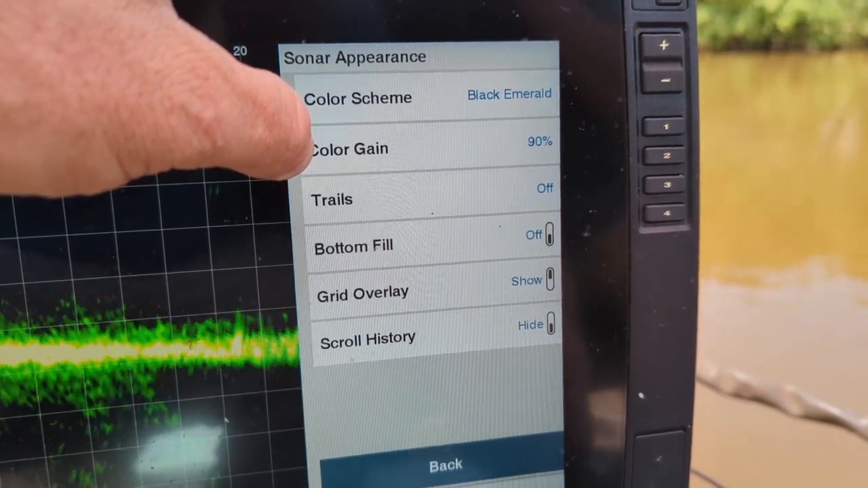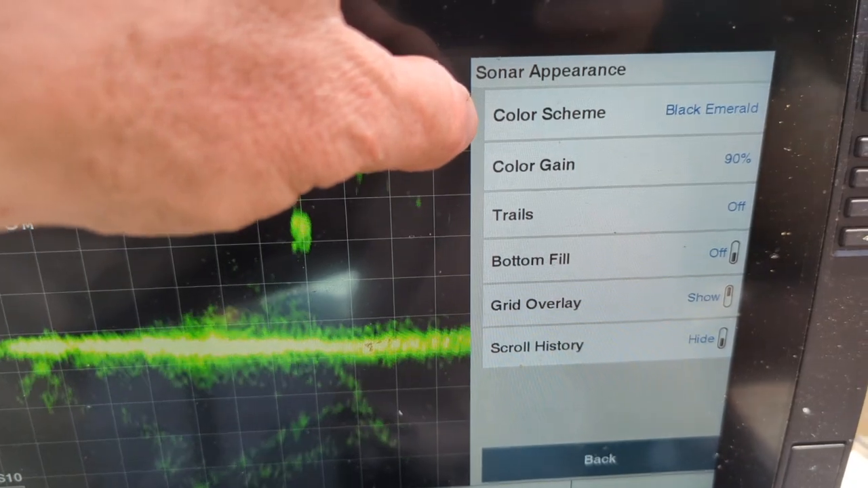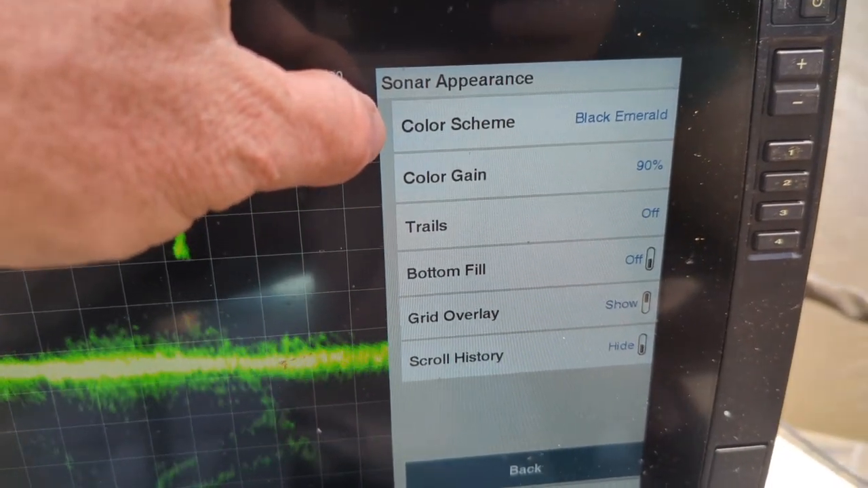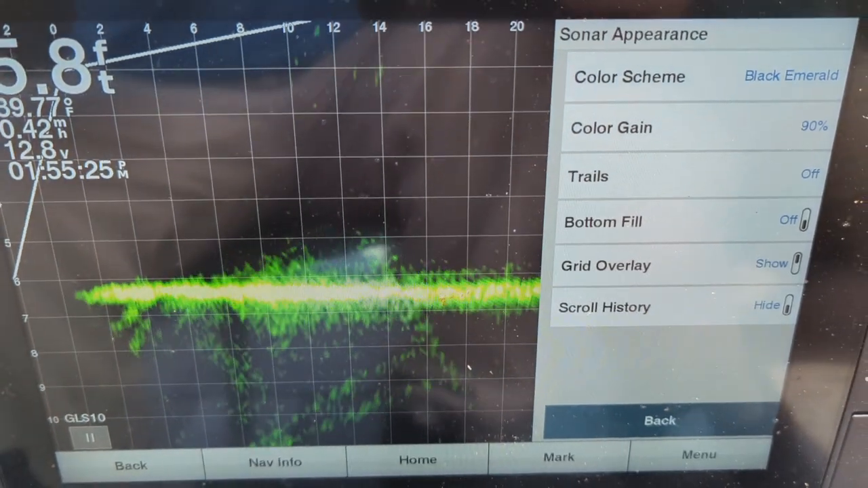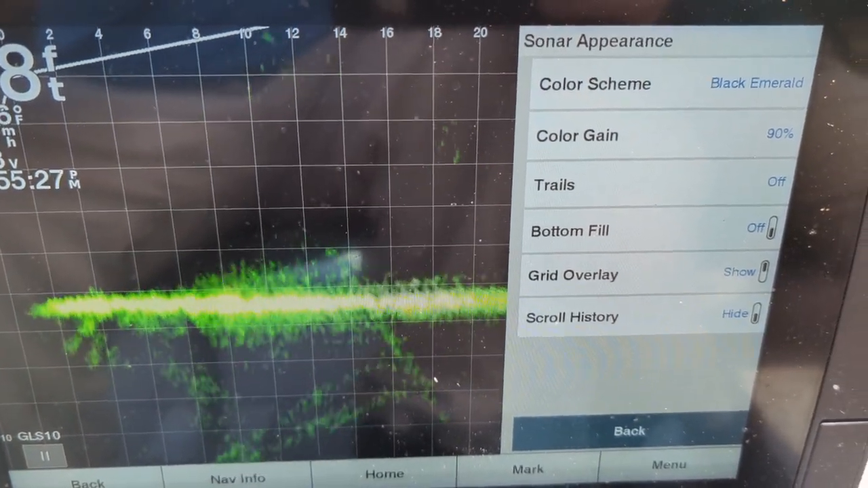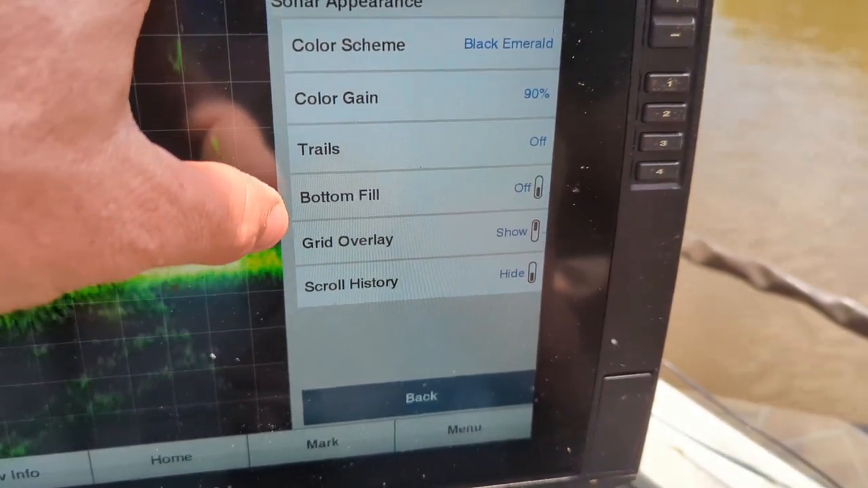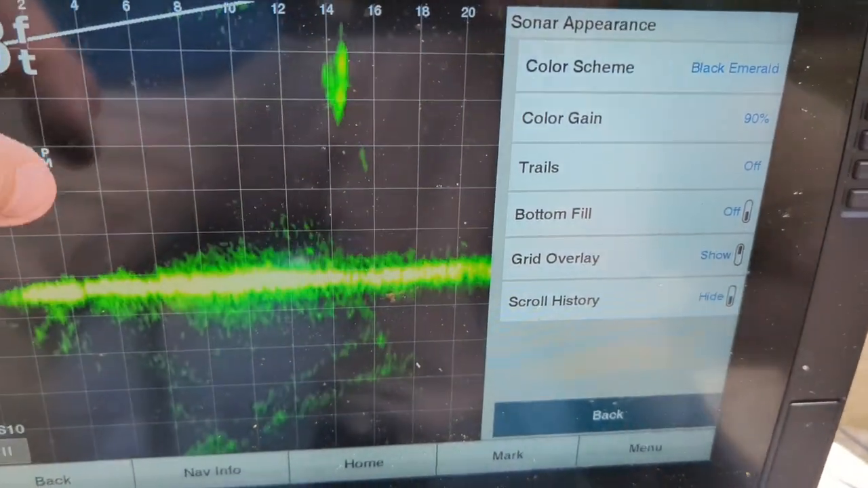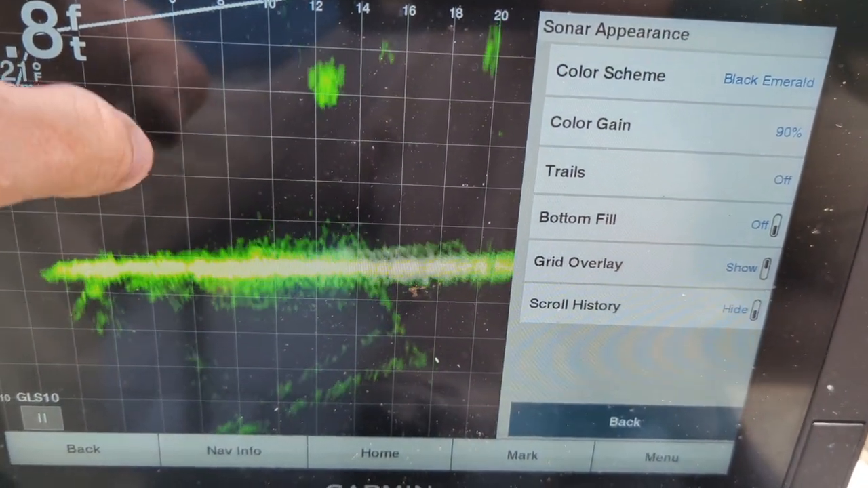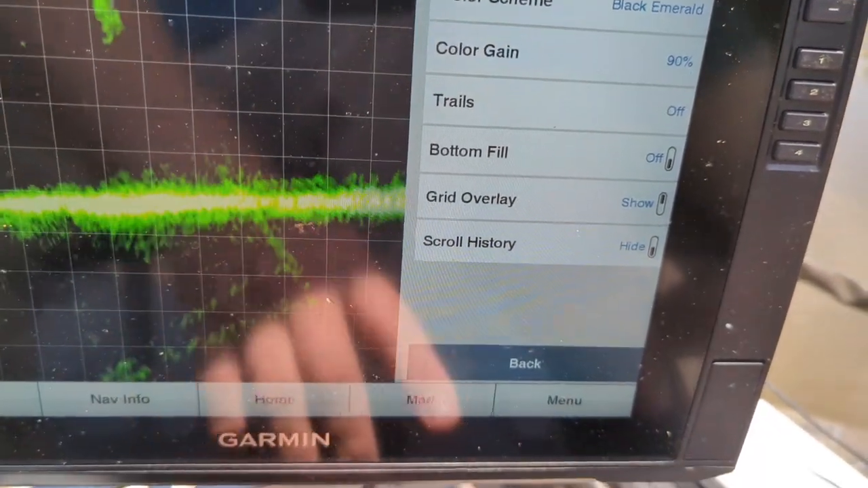Default's like 60. We run this on 90. Y'all can see right here we're running on our color scheme, we're running black emerald, and that's mainly for filming because it shows up better on film. Otherwise, we used to run amber a lot. Trails are off. Grid overlay, we got that on, and that kind of helps us on the distance. You got these lines, so it's kind of personal preference there.